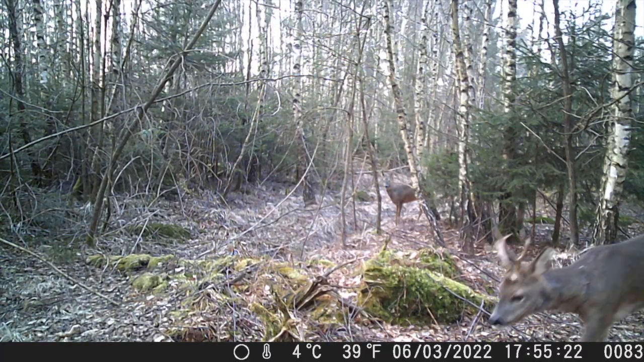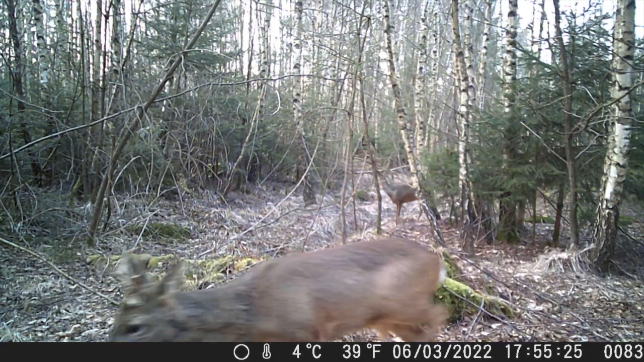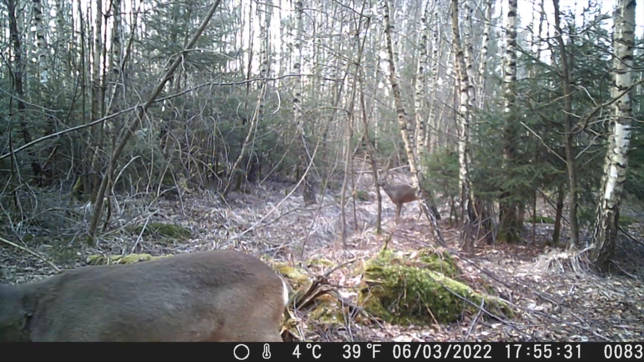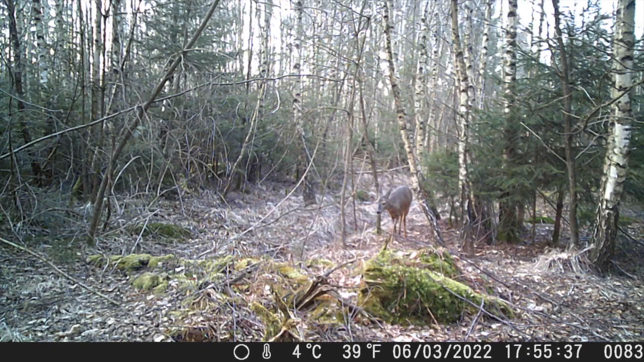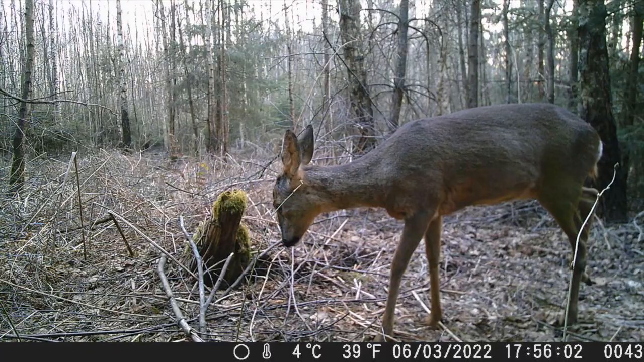Just here, look. Now I'm not sure if that's just sweat or the way his fur's arranged, but it looks as if he's got scars on his neck. Yeah, I guess we've got to see, because the longer we go taking pictures of him, if these marks move around on his neck, then it's probably not scars, but we'll see.